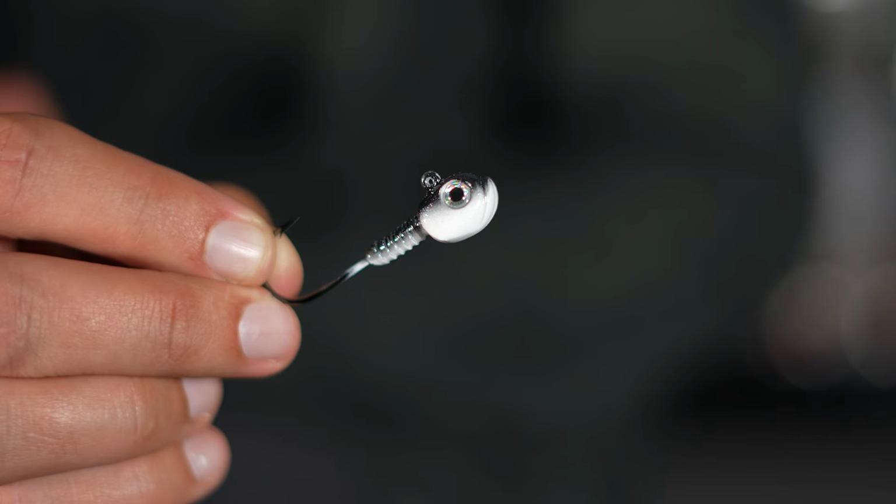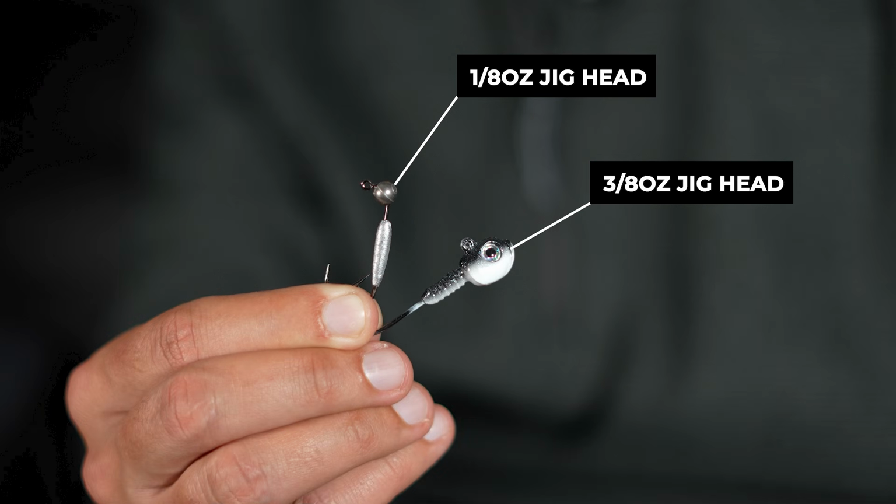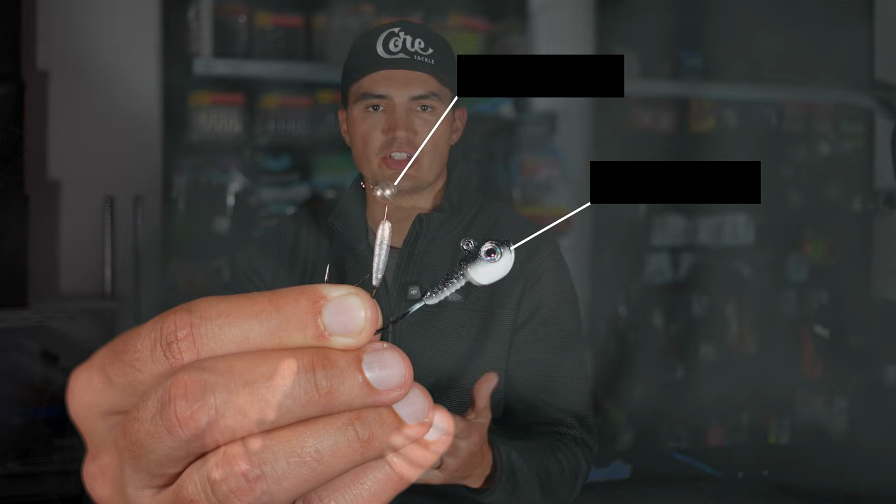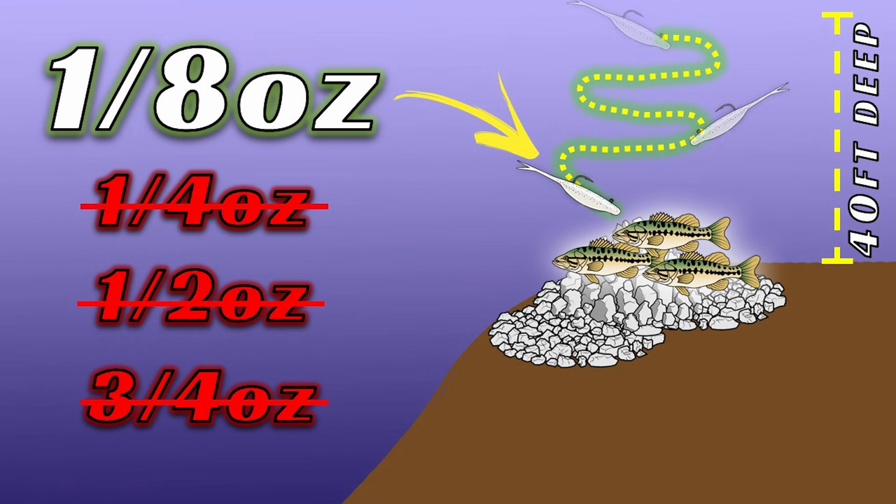In 2025, I found that the normal jig heads I fished for years are not catching bass anymore. And actually, the lighter I can go with my jig head, the more bass I'm catching. This makes sense when you're fishing in shallow water, but it's also holding true when I'm fishing in 20, 30, or 40 feet of water offshore.